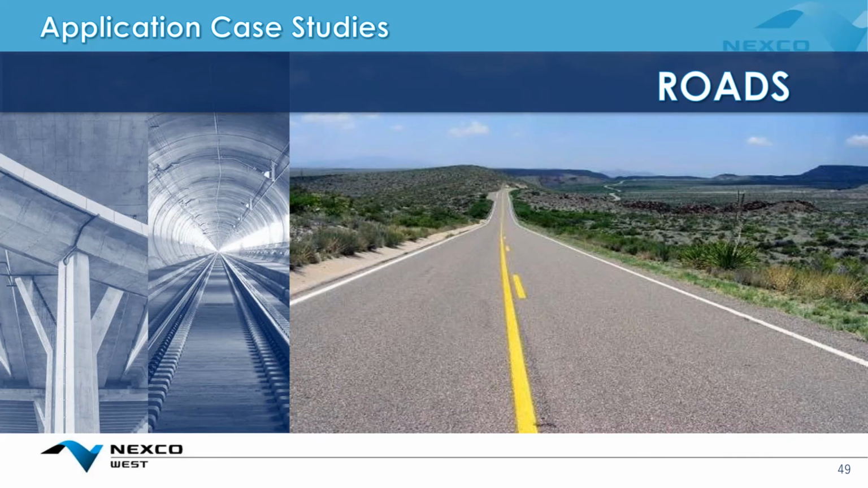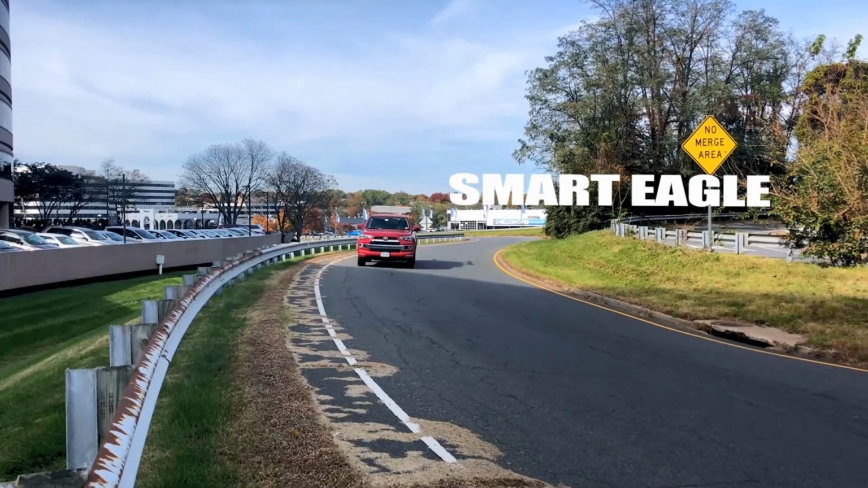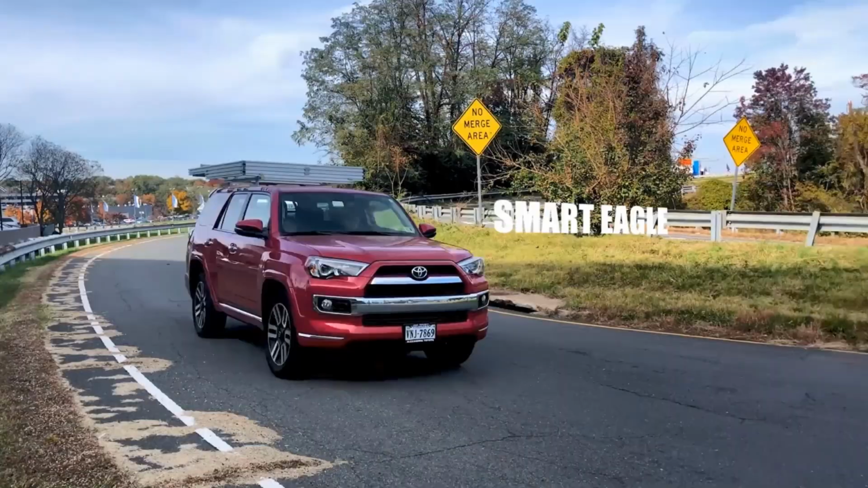All right, so we spent a lot of time on bridges because that's kind of our bread and butter, but I do want to cover roads and tunnels just briefly. And so roads are mainly satisfied by our Smart Eagle system.